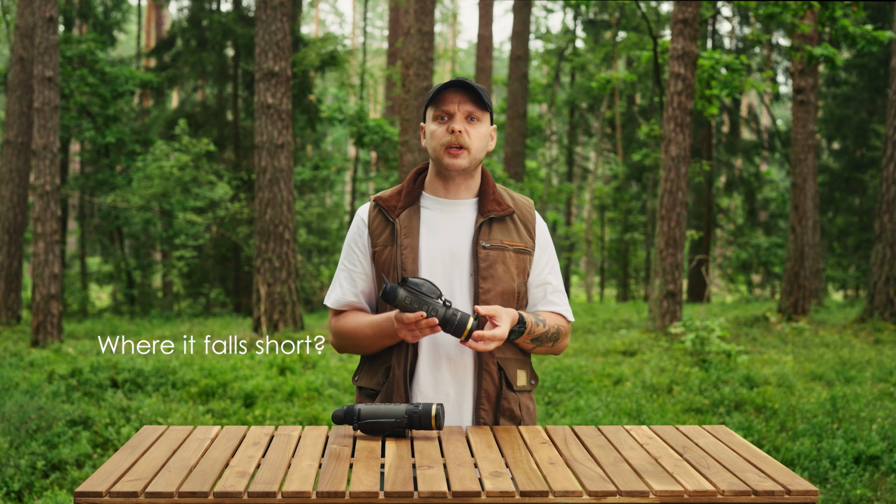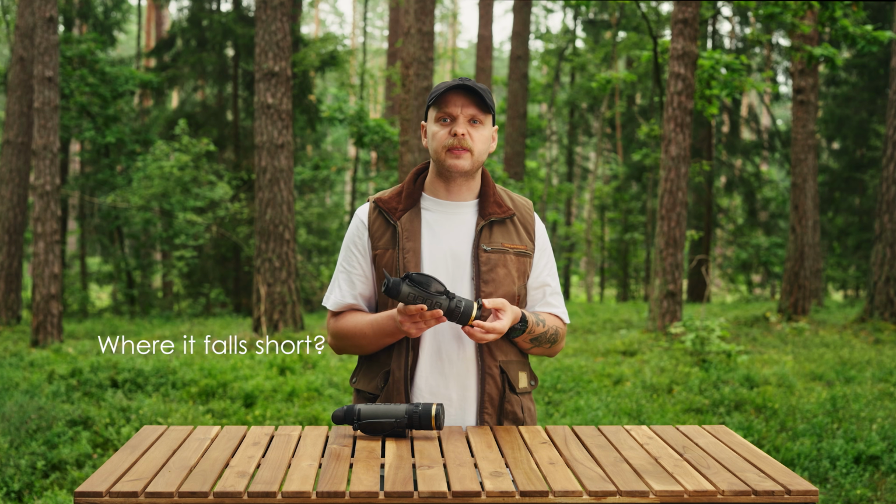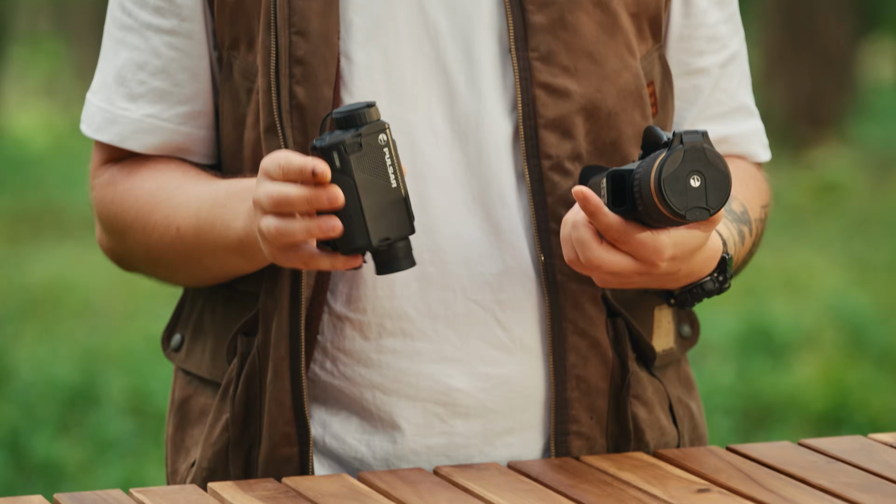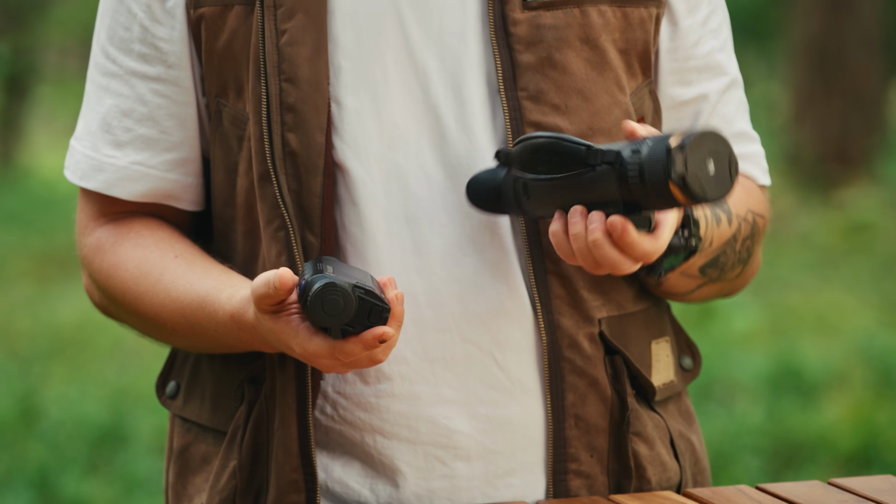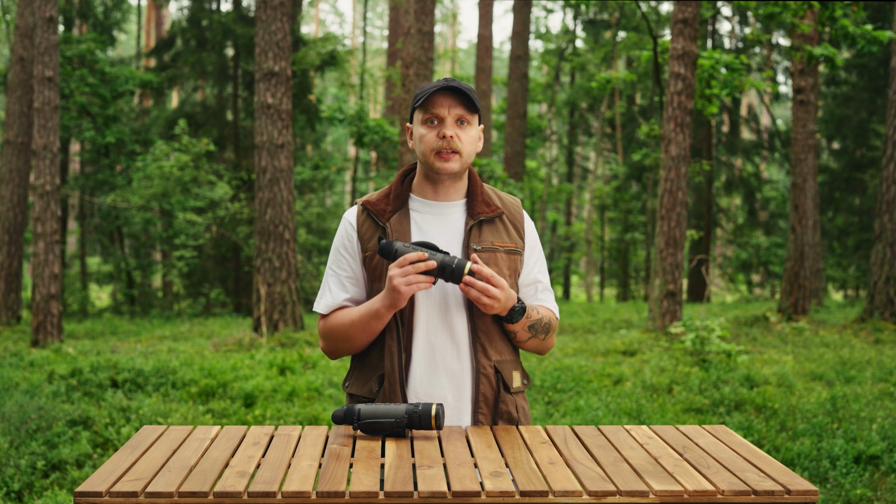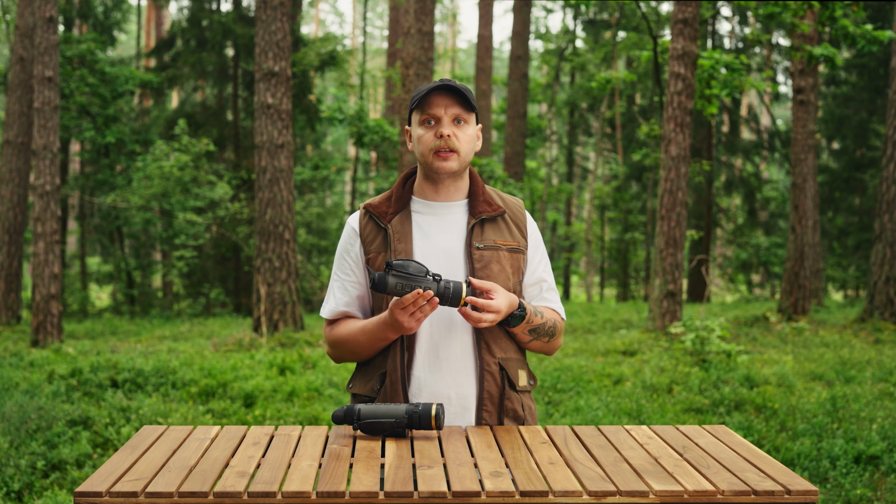Where it falls short, because nothing is perfect. It's expensive, and that's the honest headline con. You're paying flagship money for the device. It's larger and heavier than an entry-level thermal, which you'll feel on a long stalk. The digital zoom, as I said, doesn't add detail, so don't buy into it expecting to zoom into clarity that isn't there. And there's a learning curve.